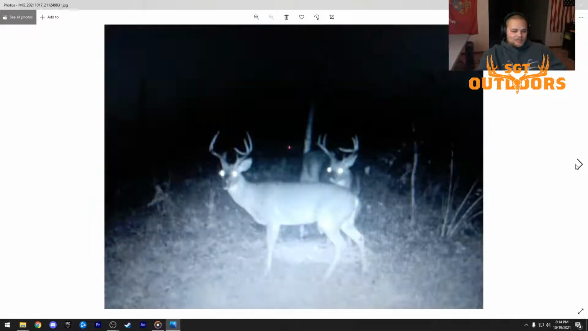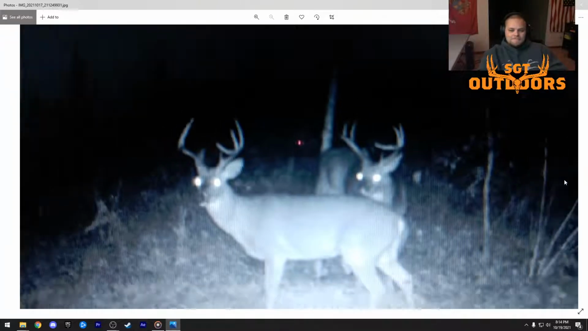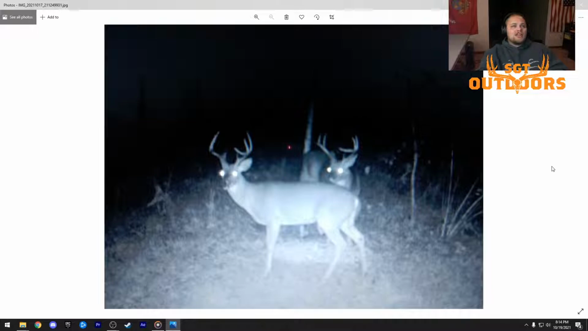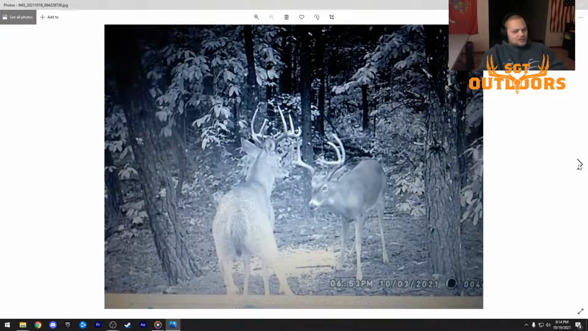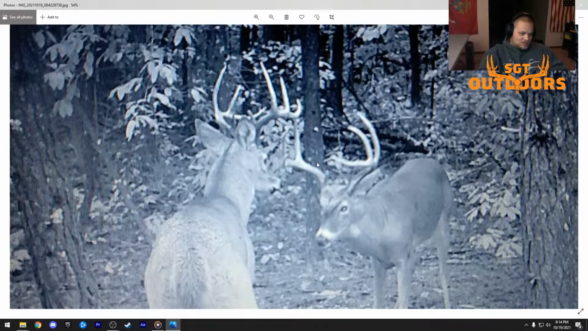That's awesome. Ooh, look at the size. Look at the height that both of these bucks have on their antlers. That's some cool genetics you got running around there. Gotta appreciate that. Got to appreciate the opportunity of having genetics on a property. It isn't easy. Jesus. Size.